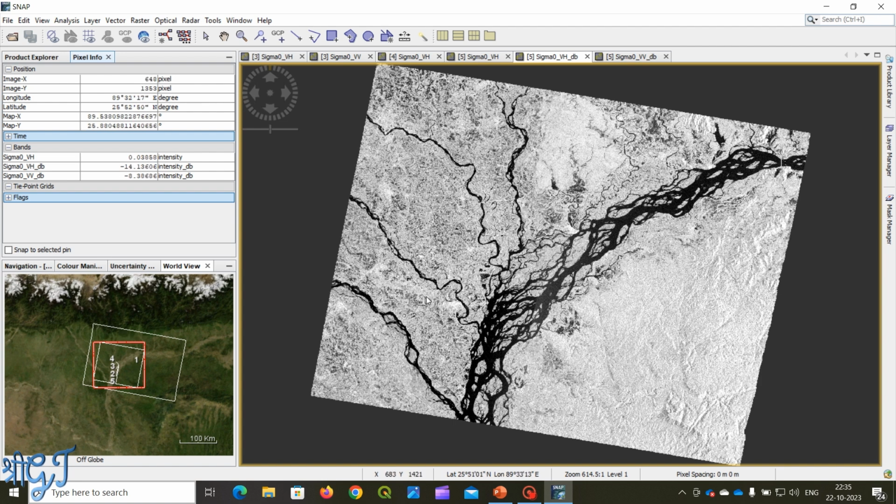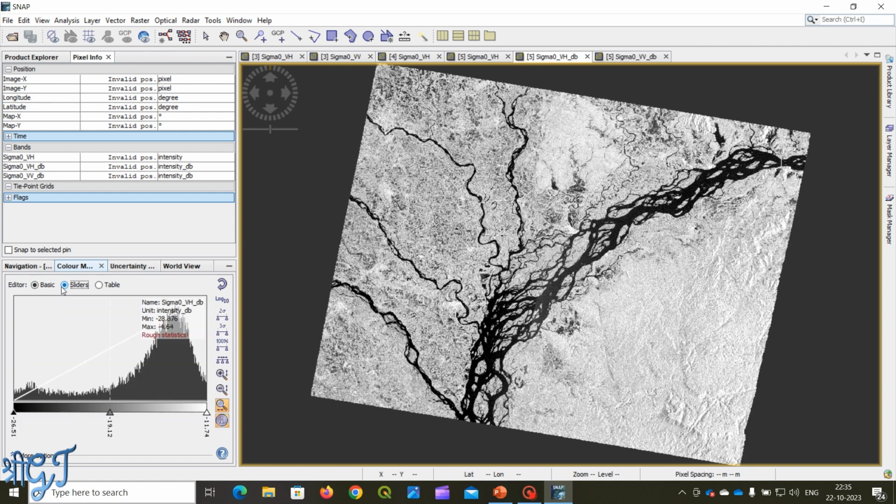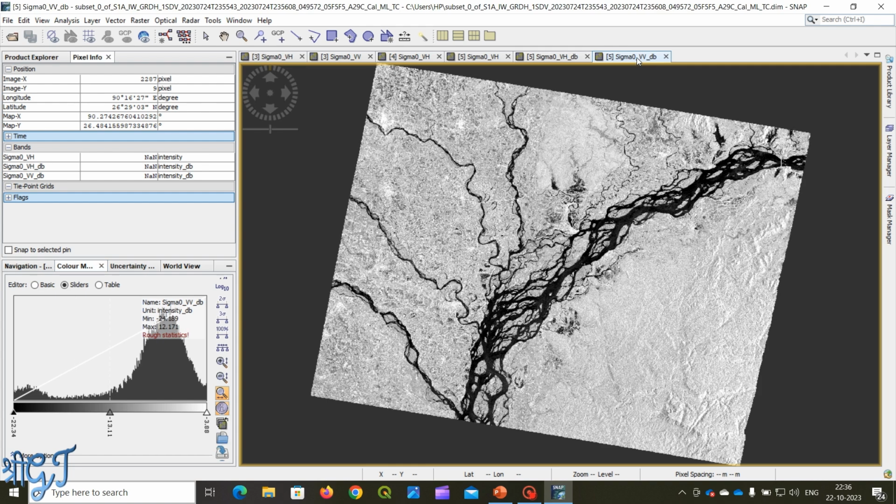To do this, click on the Color Manipulation window and go to Slider. Here we have a histogram, and we can see two peaks, one for land area and second for water area. So just adjust these values to differentiate between the water and land parts, and the same we can see for the VV polarization.